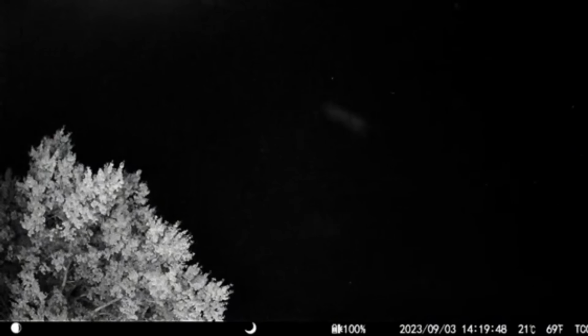This strange phenomenon was captured by a trail camera on September 3rd, 2023, but hasn't been seen by virtually anyone at all, so I wanted to bring it to your guys' attention. The trail camera was placed somewhere in a secluded forest. The camera is angled upwards, and at first, all you can see is the night sky and the top of some tree. But watch what happens next.